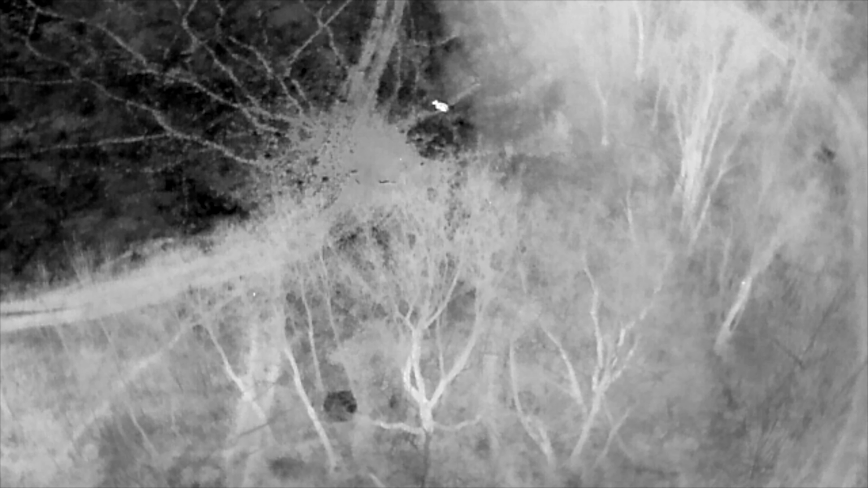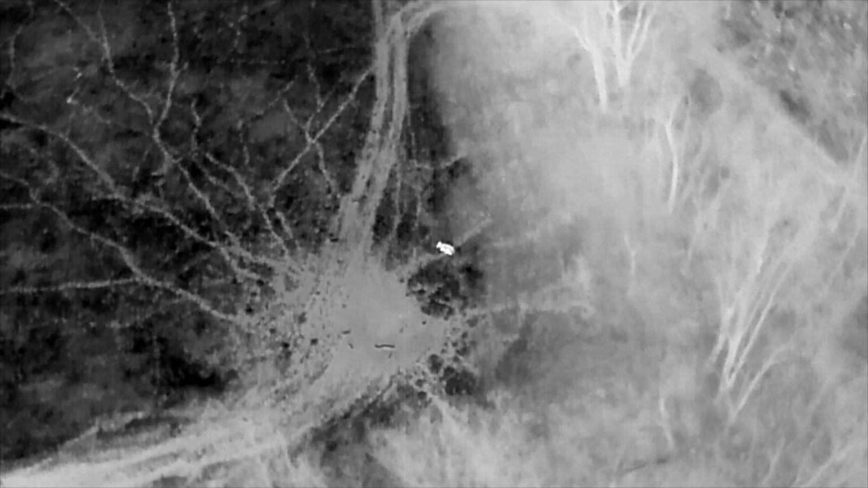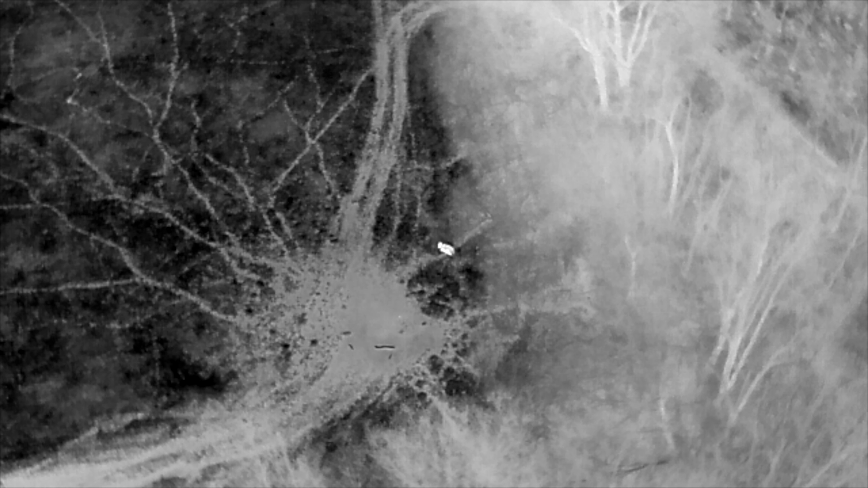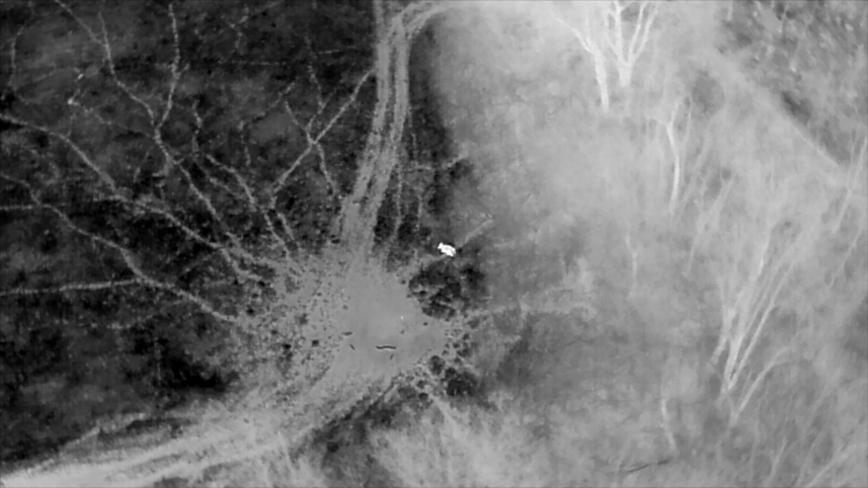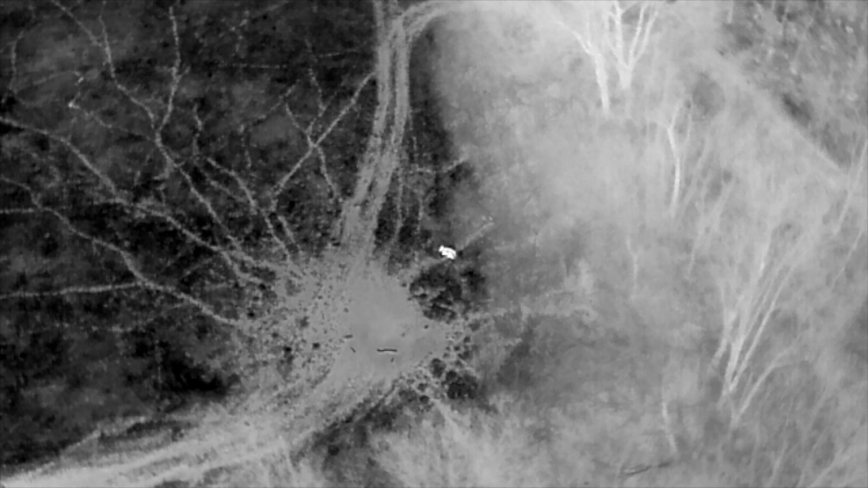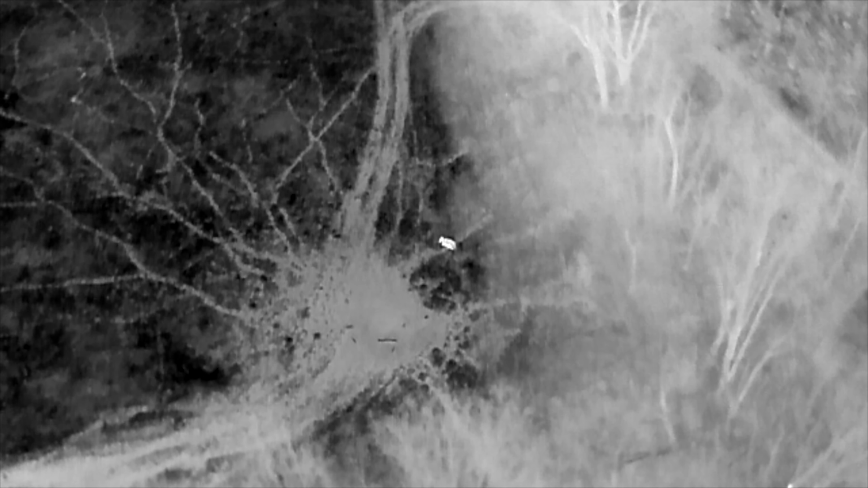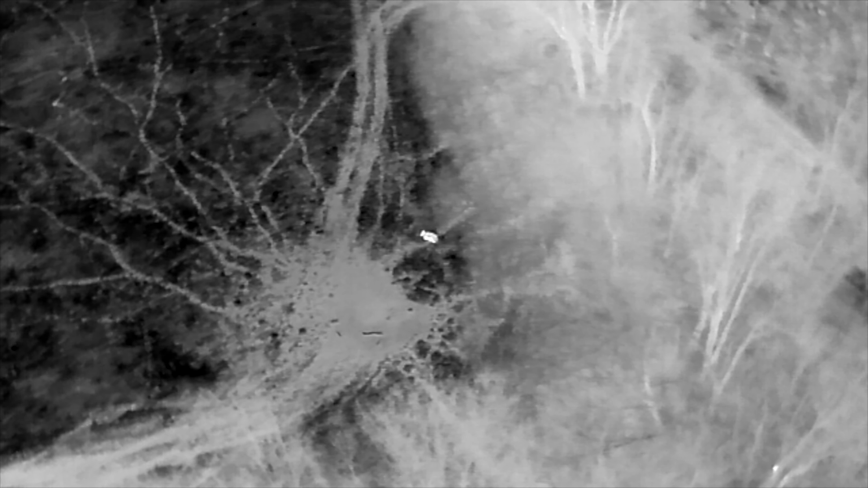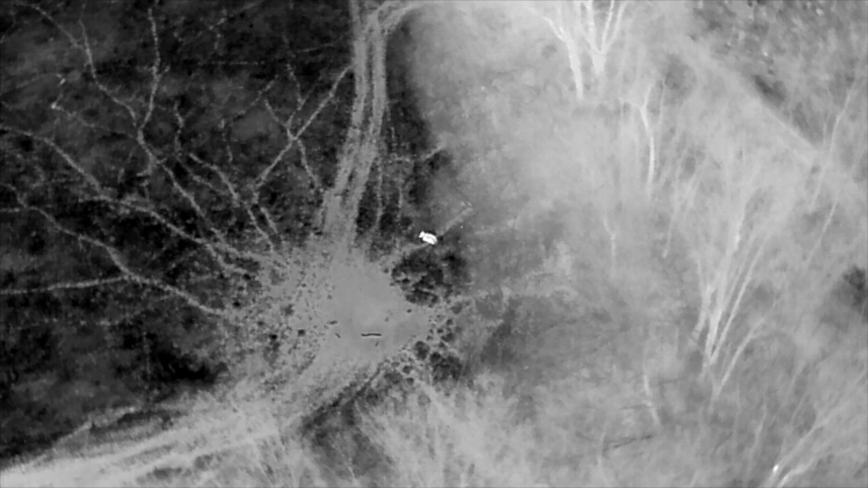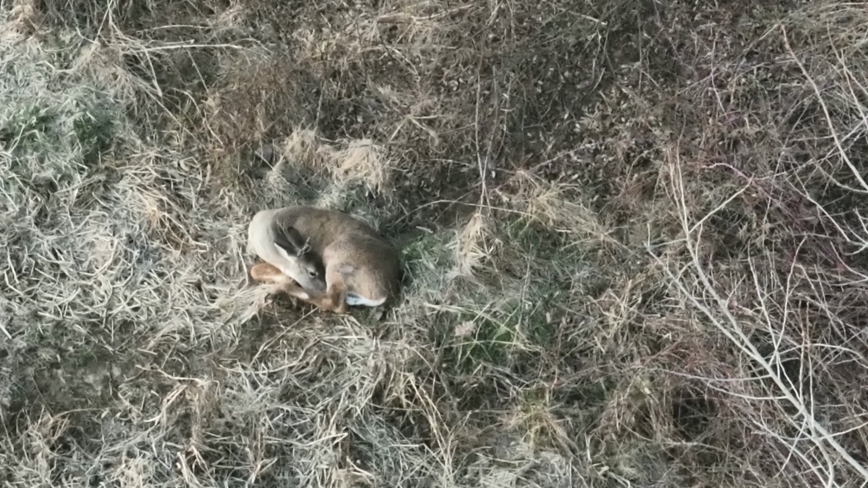And then here, IR-wise, is an animal. I'm assuming it's a deer. It may be a cow. It's large. But it's on this inside corner, and quite interesting. All these deer trails are coming down here. And I'll give you a better look at the animal coming up. But it was nice flying in the morning, flying in the evening, same location, checking out to see what I could see.